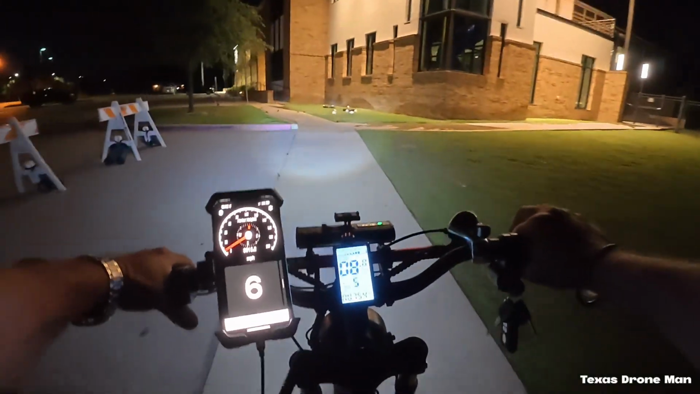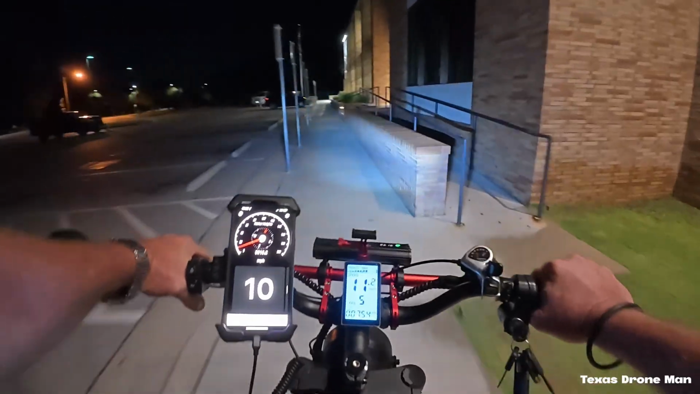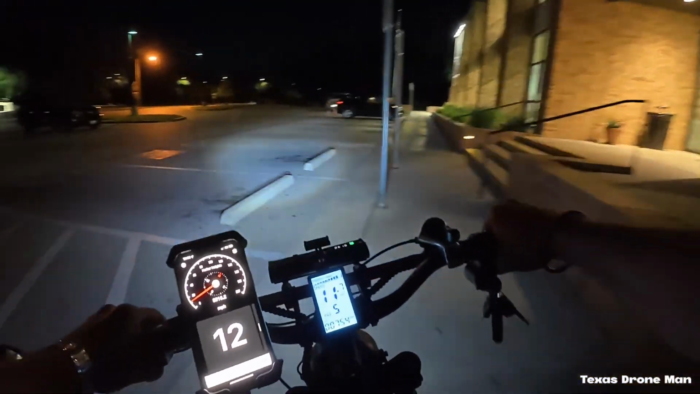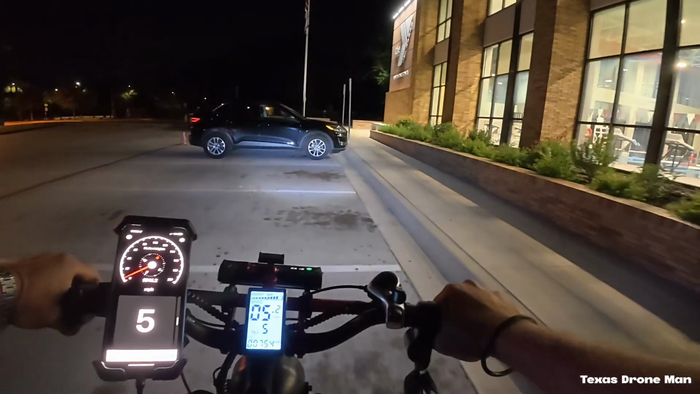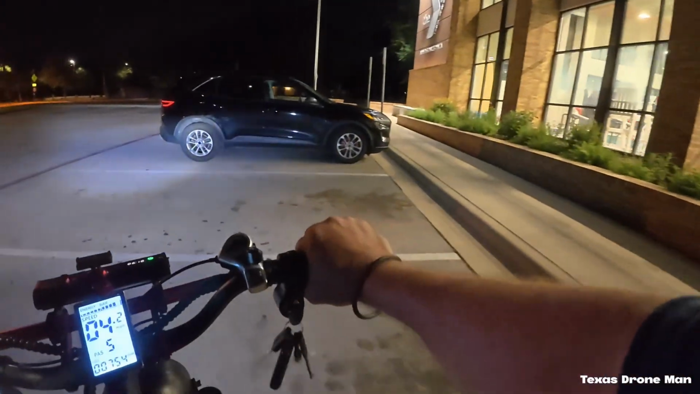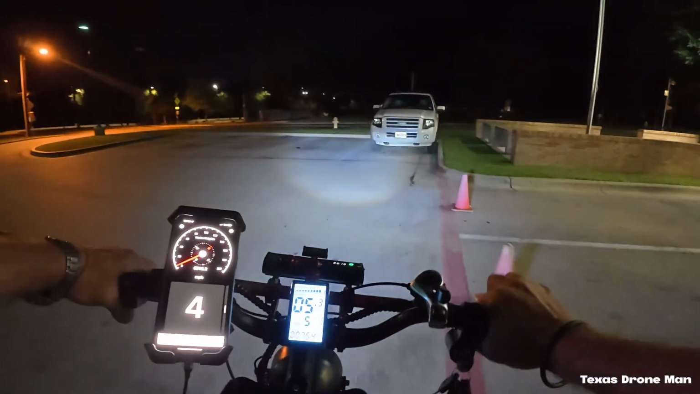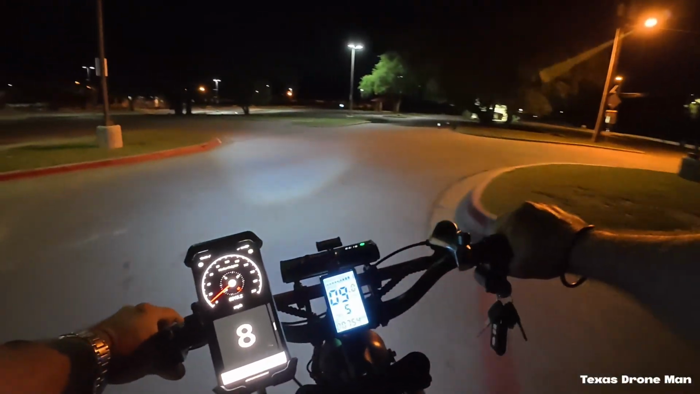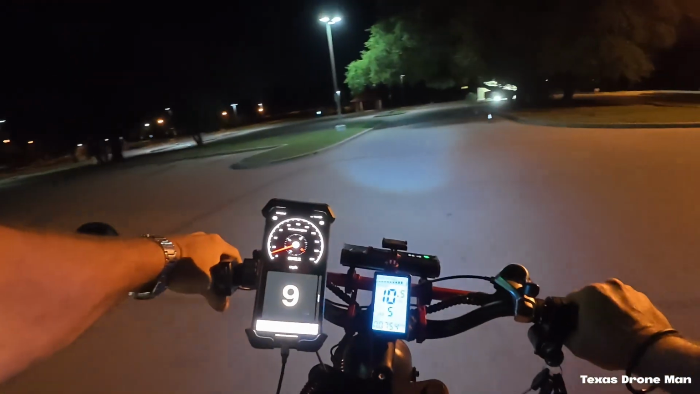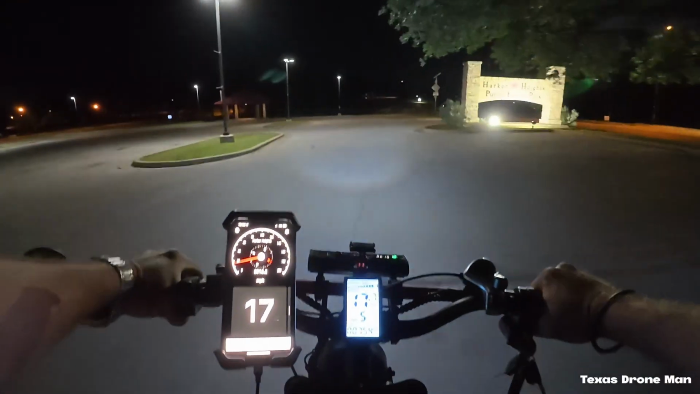Assuming it's just office buildings or something. Yeah, sprinklers. Oh, that's a YMCA. Man, look at that. Got a nice pool in there. Purser Family Park.